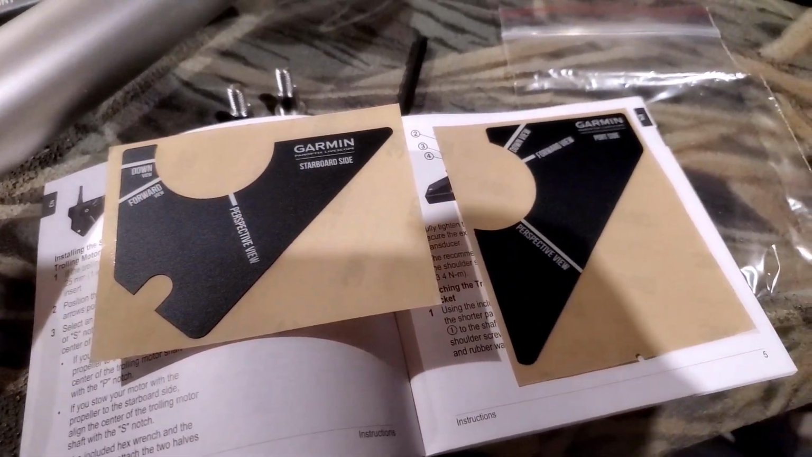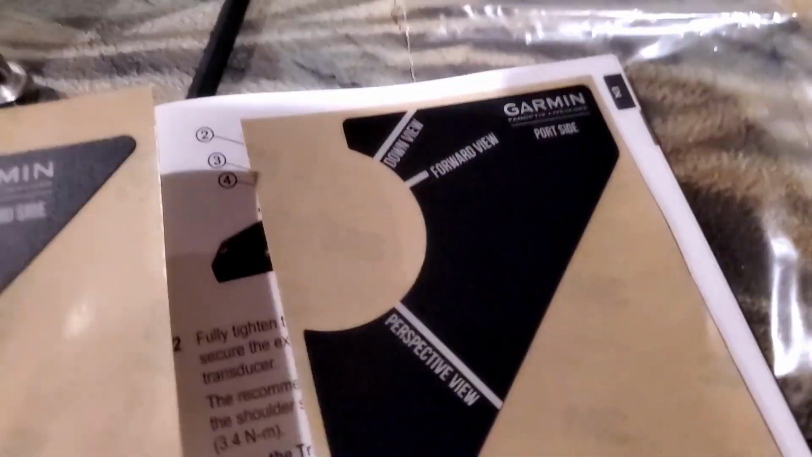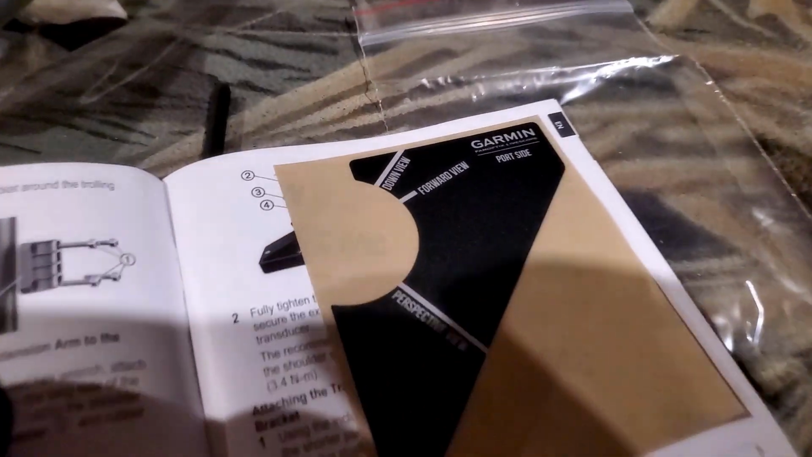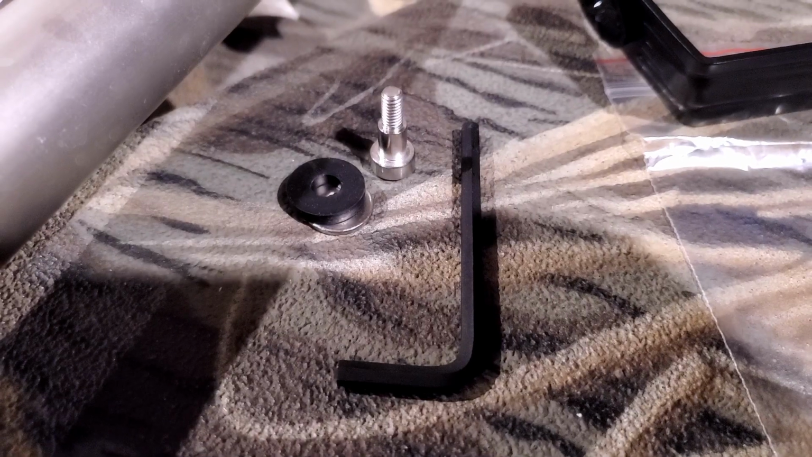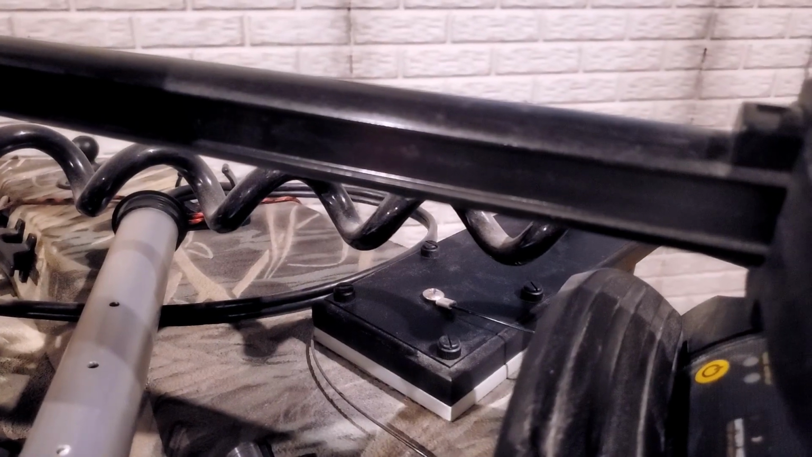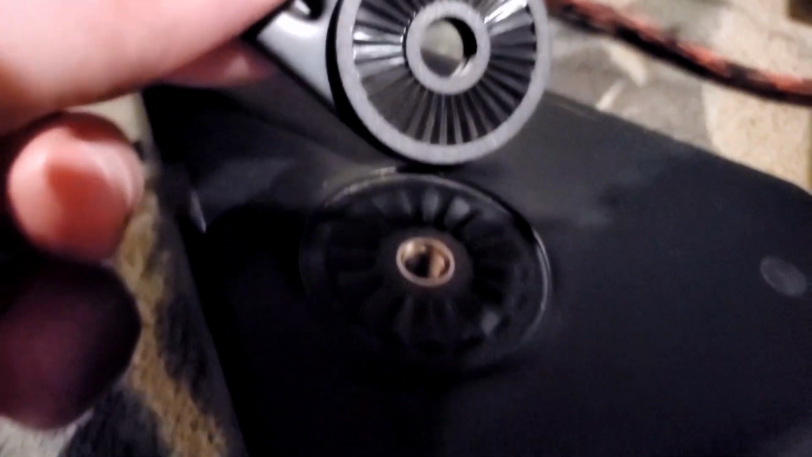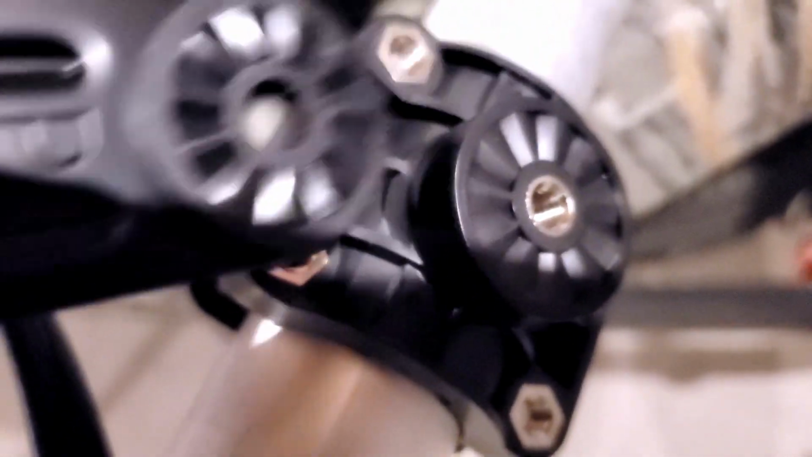Once you've got them snug, you'll see you'll have two sets of braces and stickers. You'll have one for the starboard side and one for the port side. So decide which side yours is on. Mine's on the port side, which is the left side, so I'm going to be using that. And then these are the items that you'll need. And again, you can put it either on your trolling motor, or I have this mount, and I'll link that in the description. So now you've got an arm, and you've got a connector that goes to your transducer, and then the other end of it is going to go to your mount.